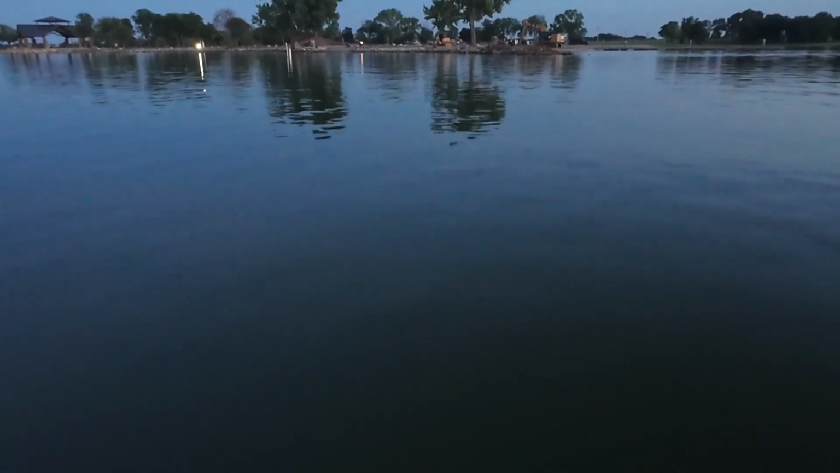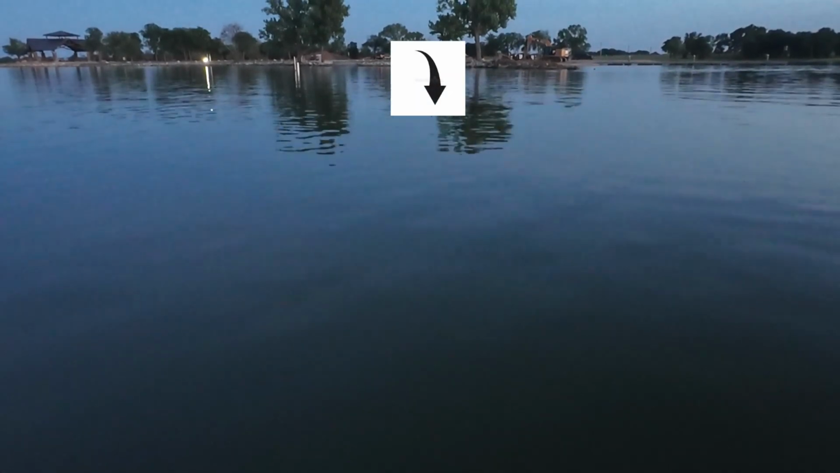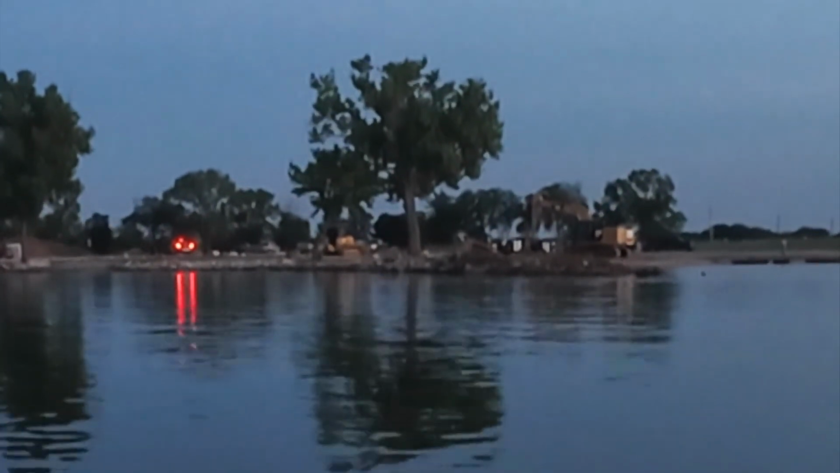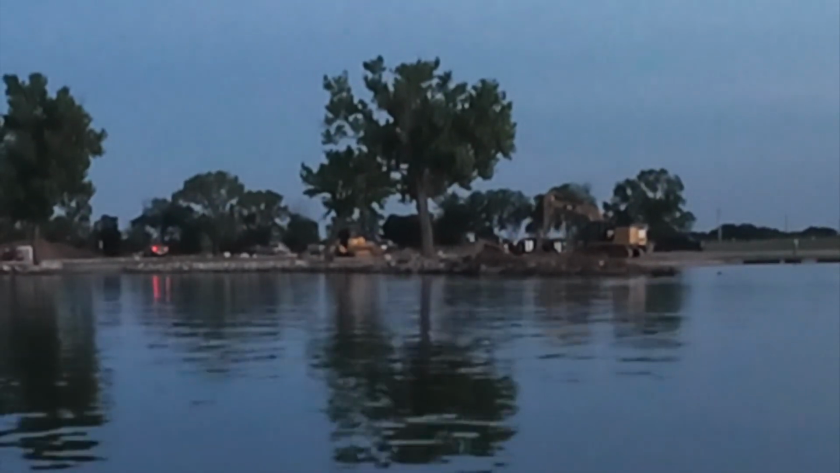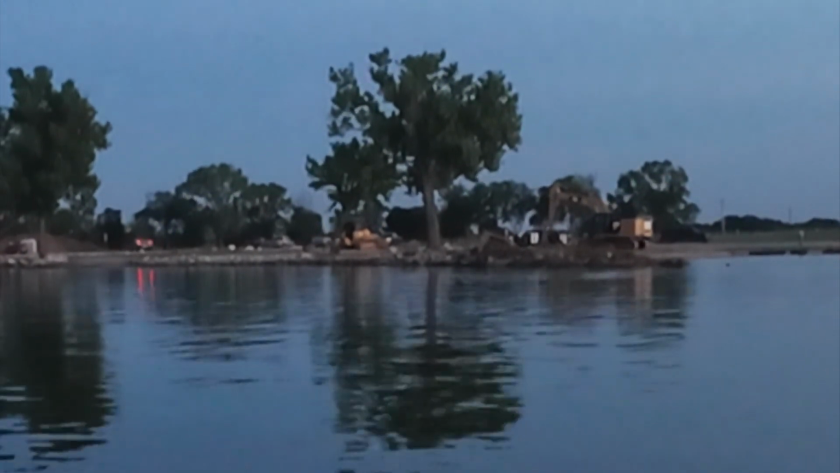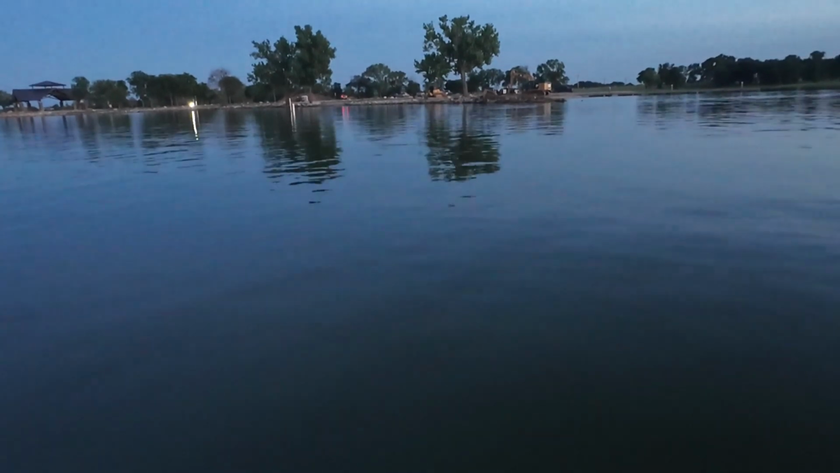But it's now dusk. Let me show you what it does. Not sure how good that laser light's going to show up on the camera, but it does hit the water. If you look at that tree up yonder, it's shining on that tree too, but I'm getting my pinpoint point right here on the water, just a few feet in front of the boat.